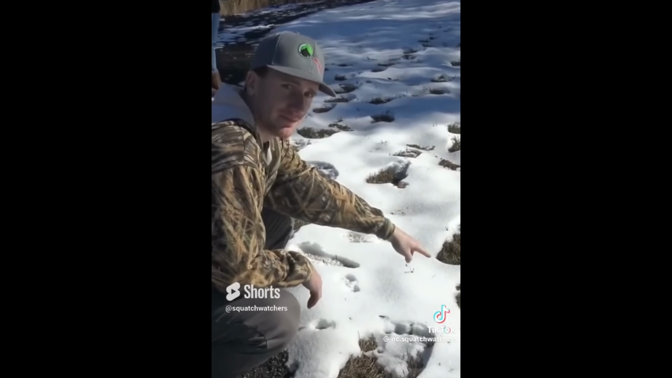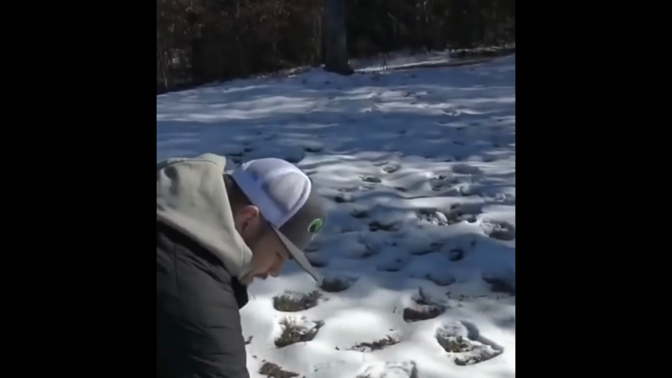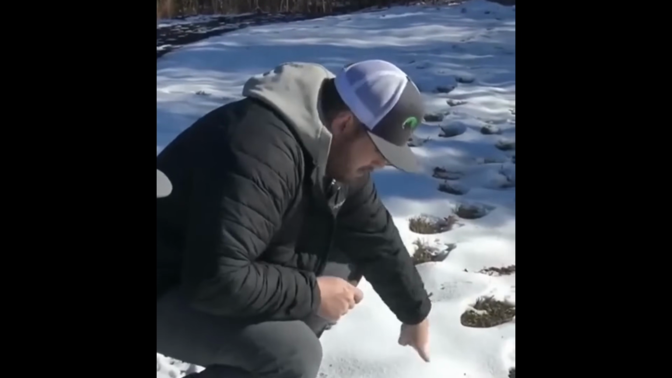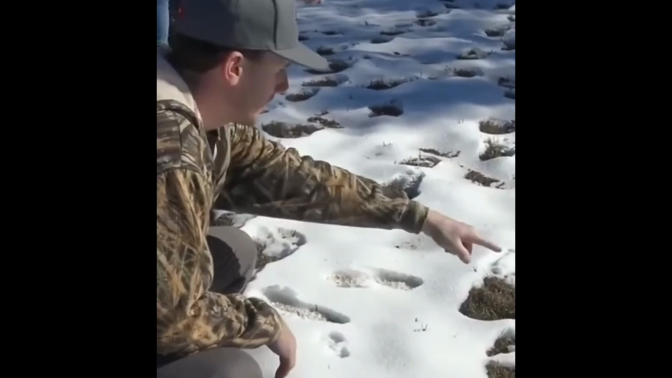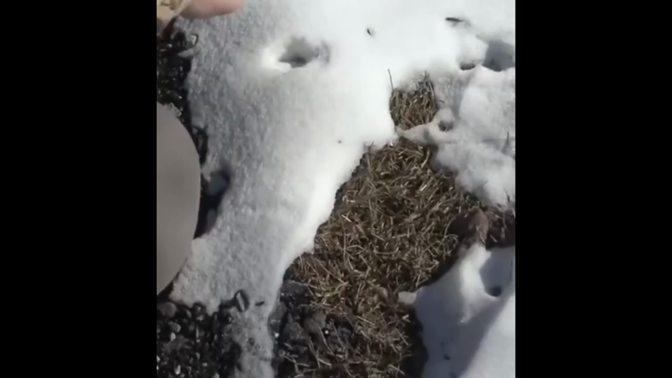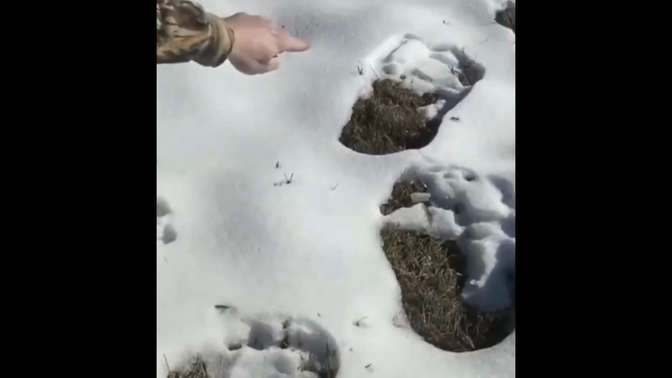They speculate that the prints came from a parent and a juvenile Sasquatch, considering that the prints were two different sizes and very close together. The man in the video states that because the prints are so close together, this theory would make sense. And just by looking at these prints, you can tell they are way larger and way wider than human prints. And you can even see toe prints in the snow as well.